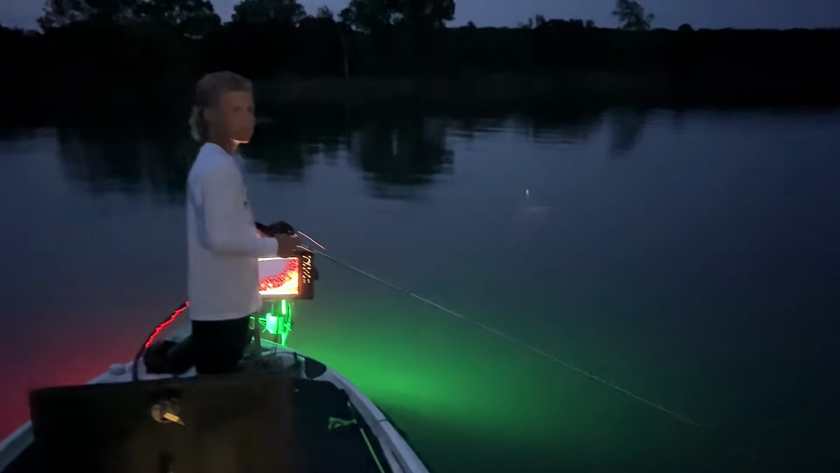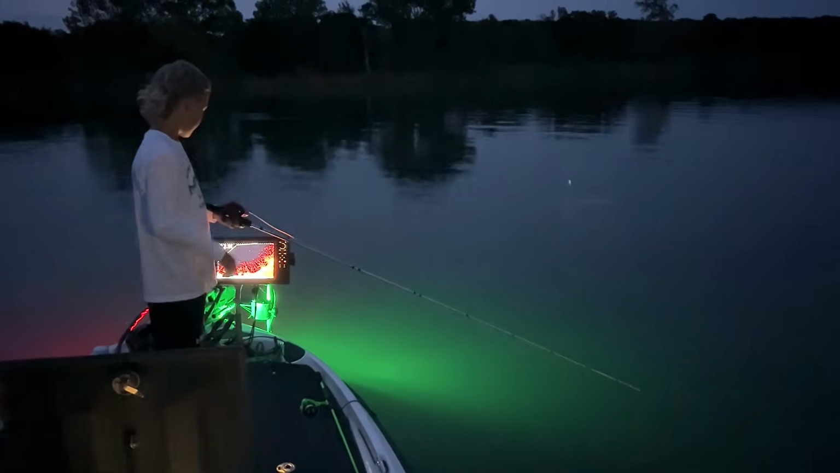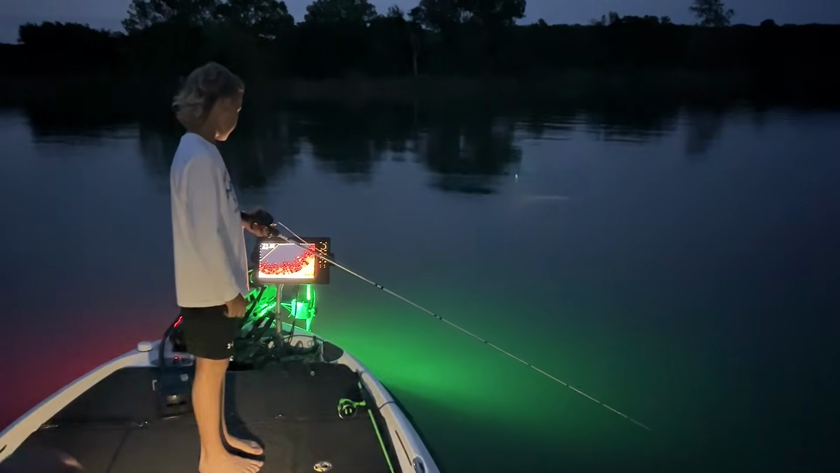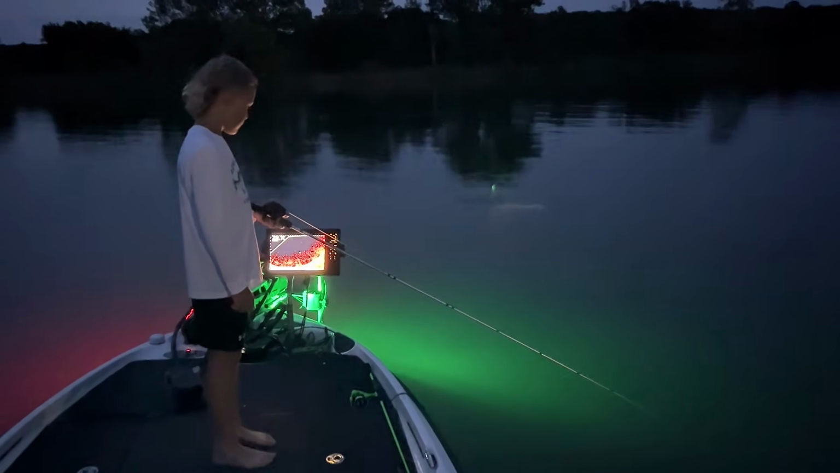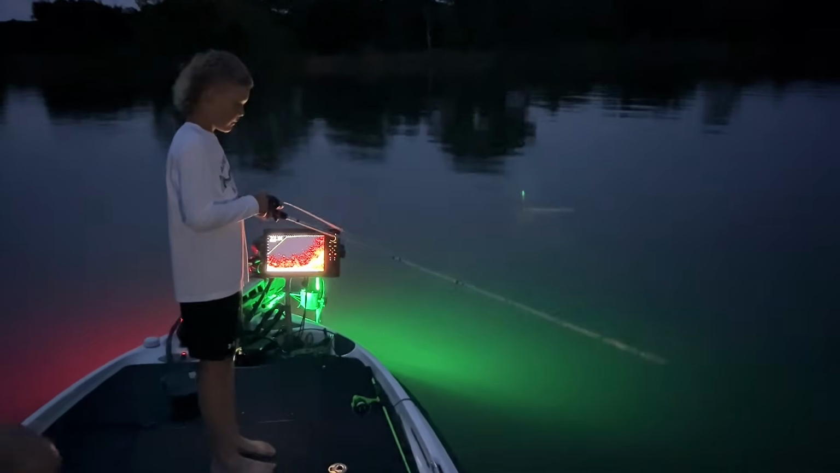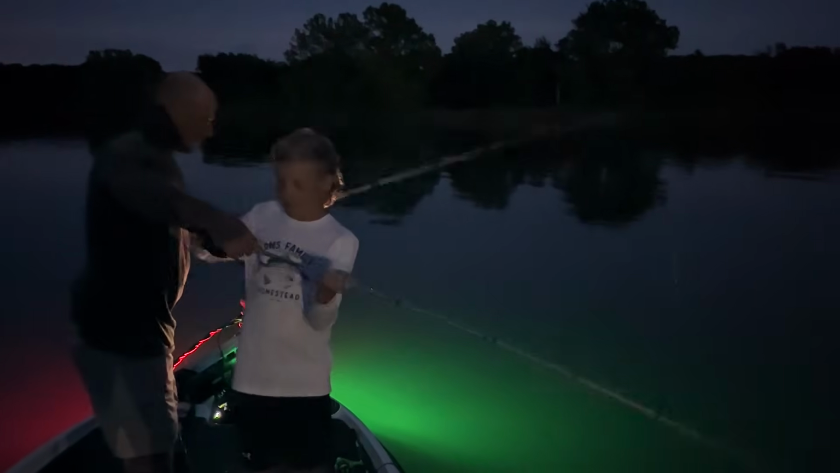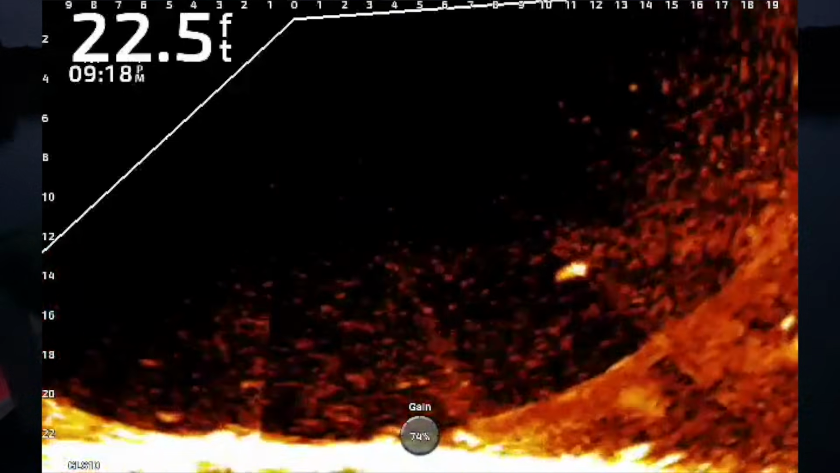Where's fish jumping? Where's the bait at? At the bottom? It might have made it to the bottom. Oh, I missed one. This one. I got this one. Crap.